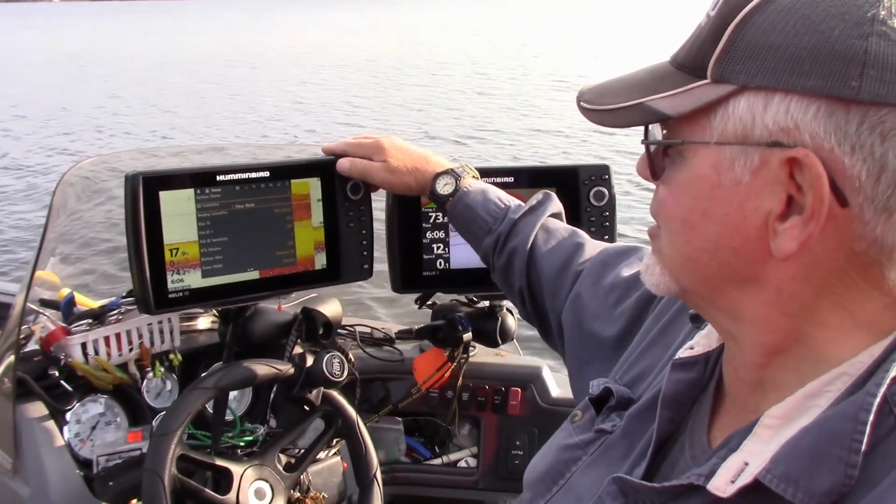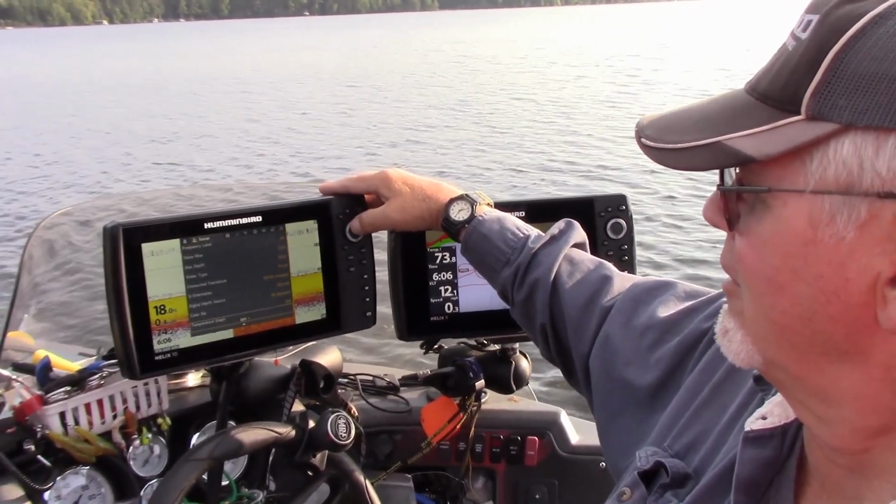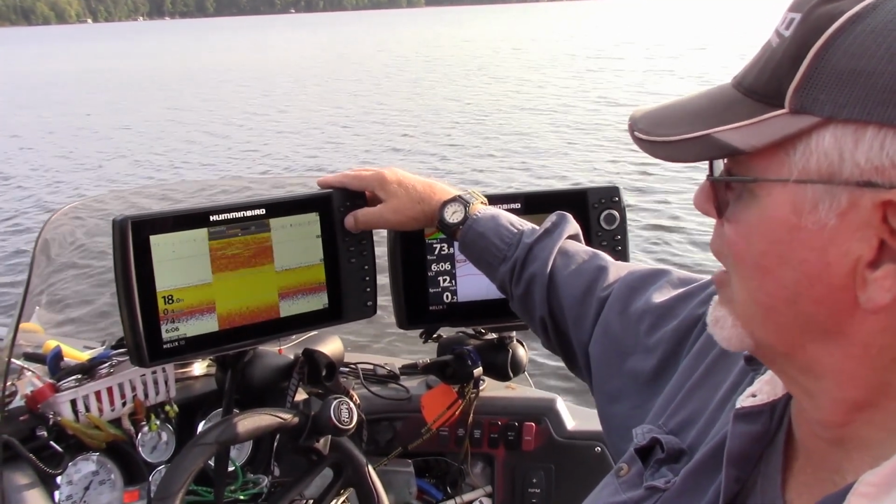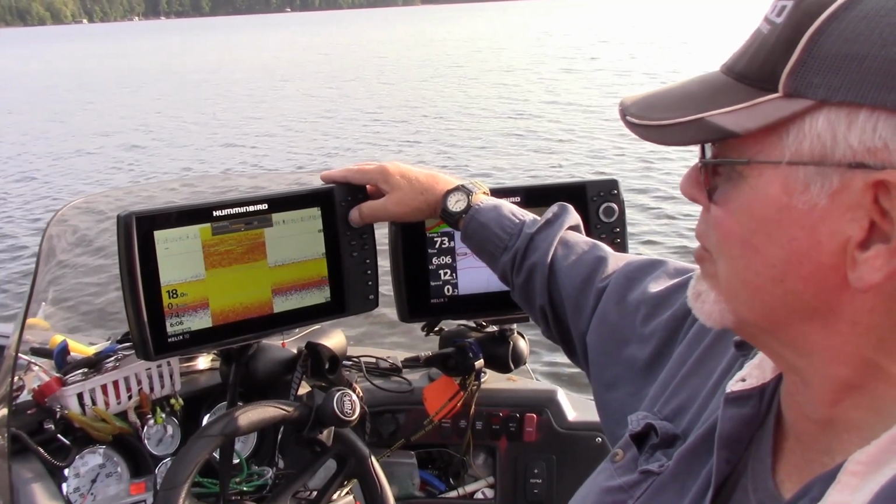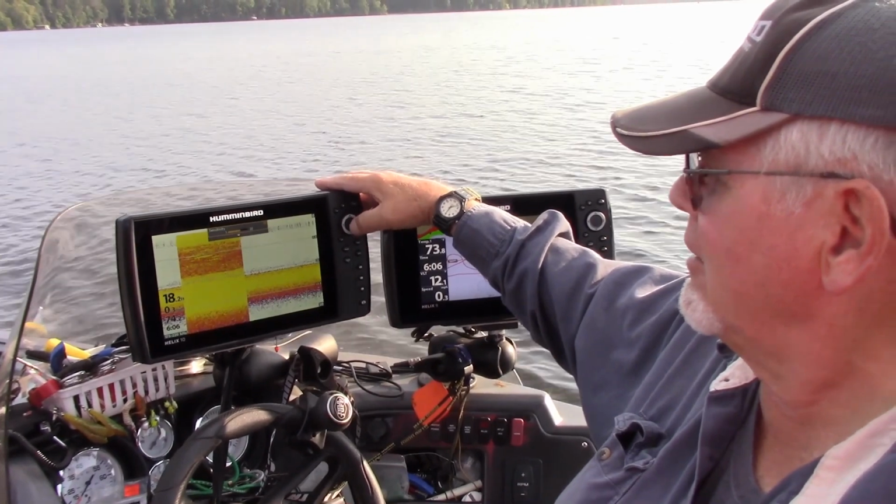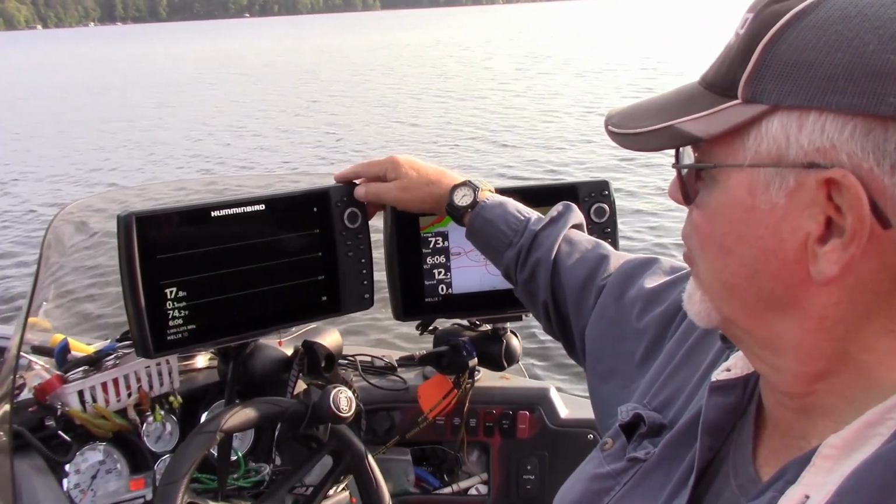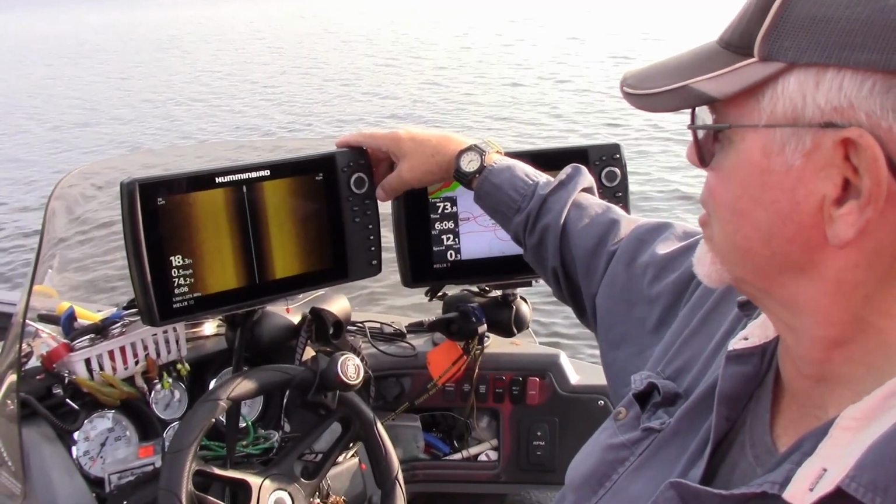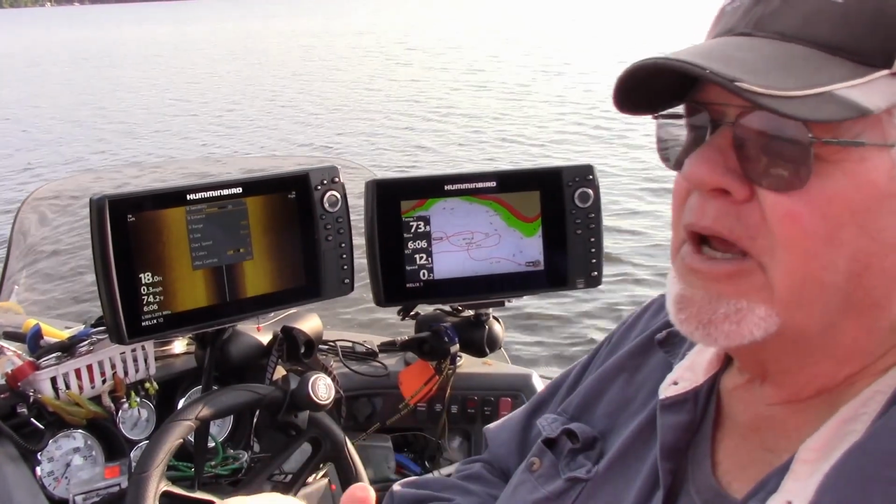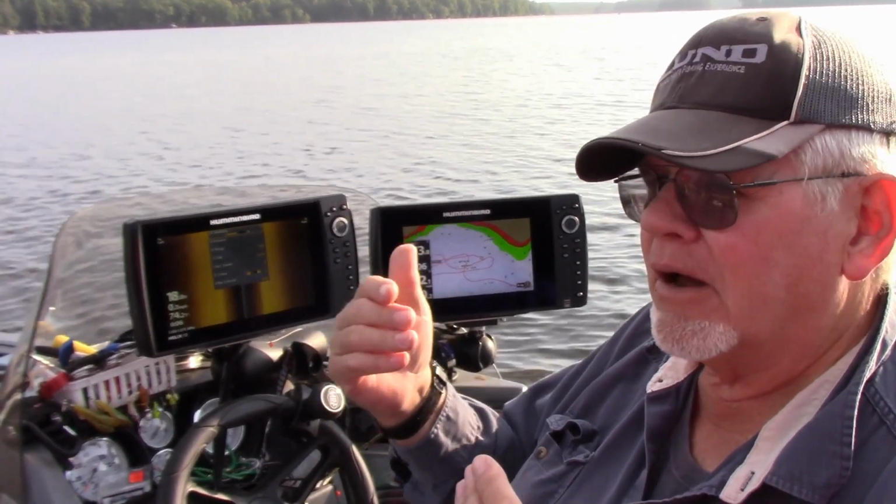Now I can adjust my sensitivity. If you get out of here, go to your menu once. Now you've got your sensitivity up here. Generally speaking, around 10 to 12, mid-range, is going to be about the best place to set that. With side imaging units, we can go through the views here. Here's your down imaging, here's your side imaging. If you want to set up your side imaging, typically there again I'm going to be at 10, 11, 12 as far as my sensitivity.